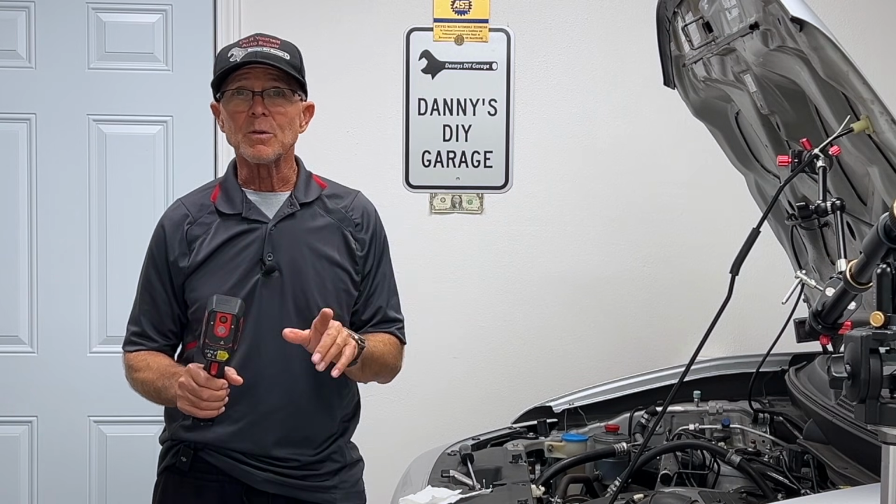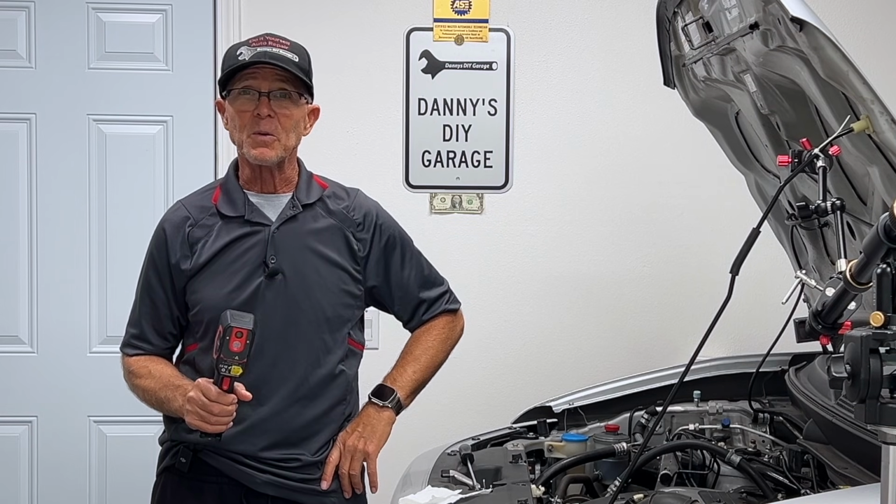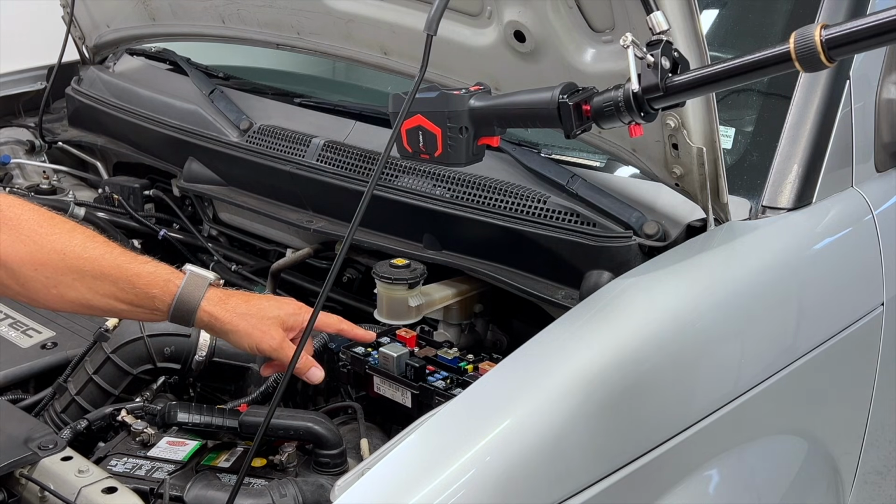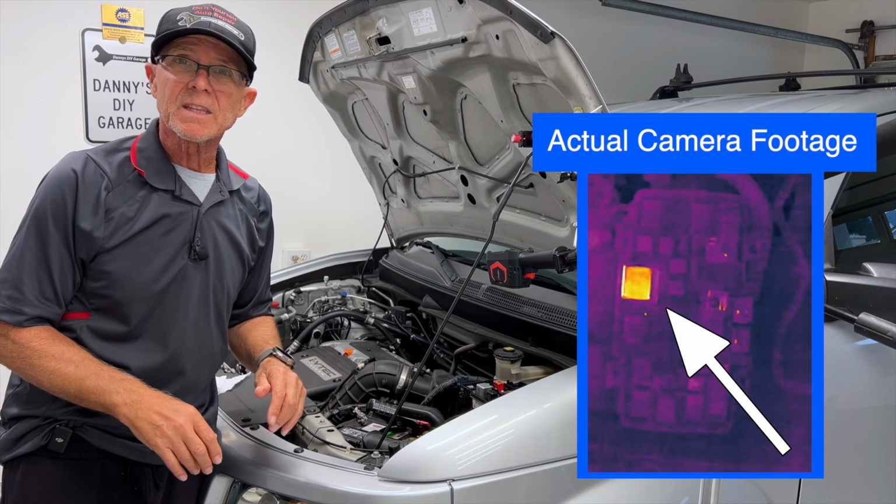But while I was doing it, I did find a couple cautions you should be aware of, and I found something that's really cool. Let me share that with you. So the caution is going to be this relay. It's reflective, so it's going to look like it's got power going through it, even when it doesn't.